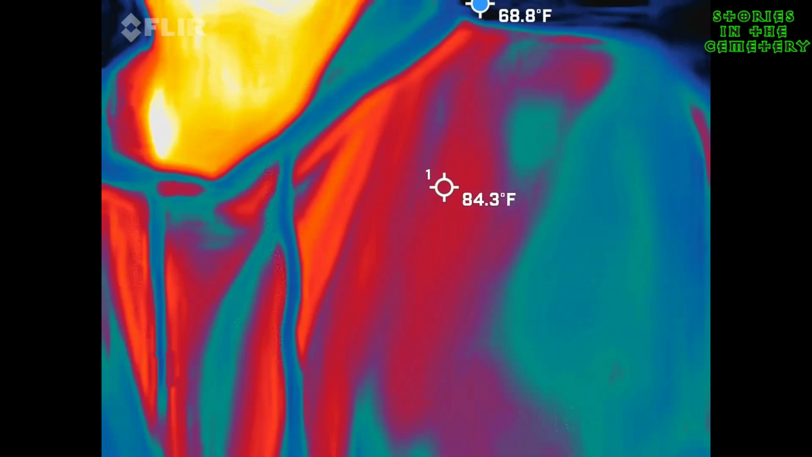So red, orange, and yellow guy. Sorry, fellas, but that means I'm the hottest thing inside the frame right now. It's going to work because they outnumber you. Sorry, that was a joke, ladies. You're supposed to chuckle. It's okay. Have a good time. Lighten up a little bit.